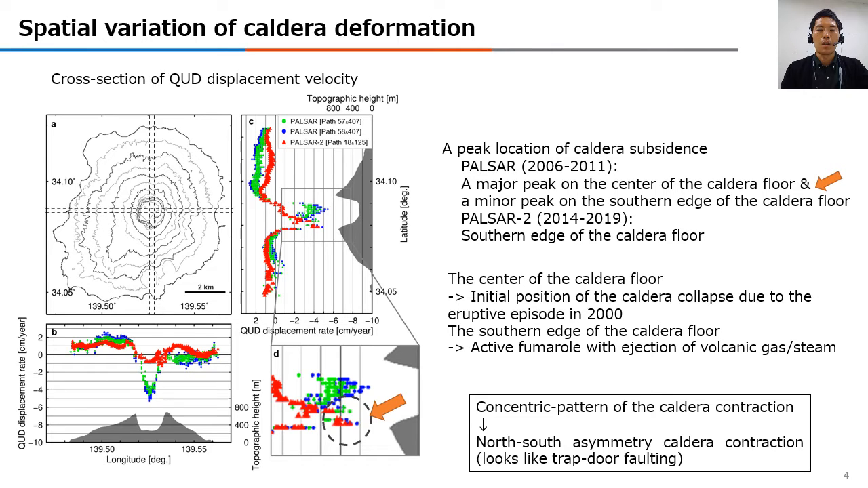And actually, the center of the caldera floor is the initial position of caldera collapse due to the previous eruptive episode in 2000. So we expect the spatial characteristics of caldera contraction varied from the concentric pattern to the north-south asymmetric pattern during the observation period of PALSAR data.